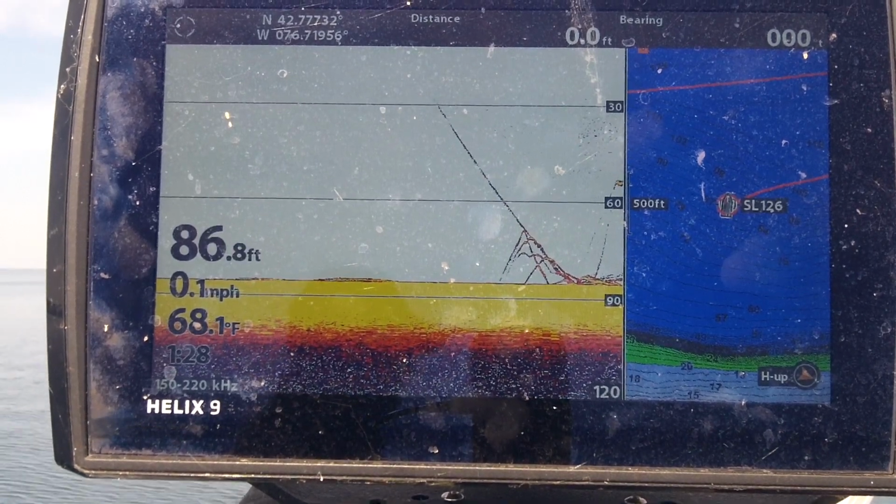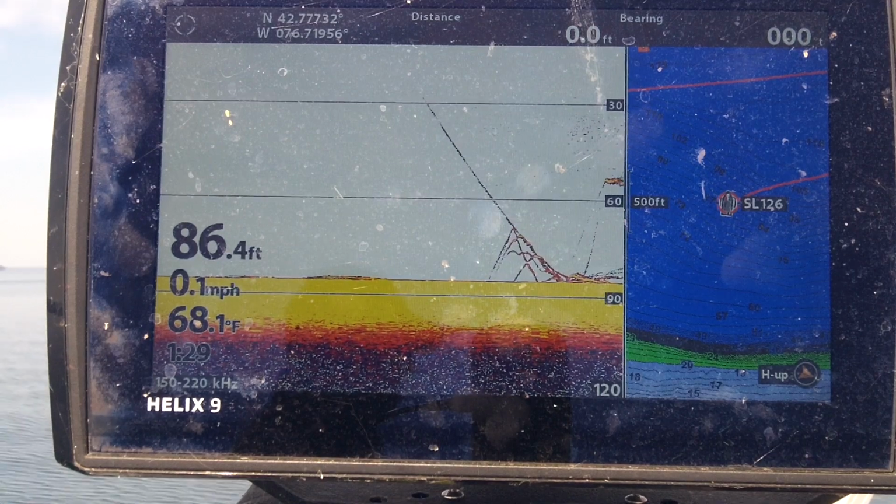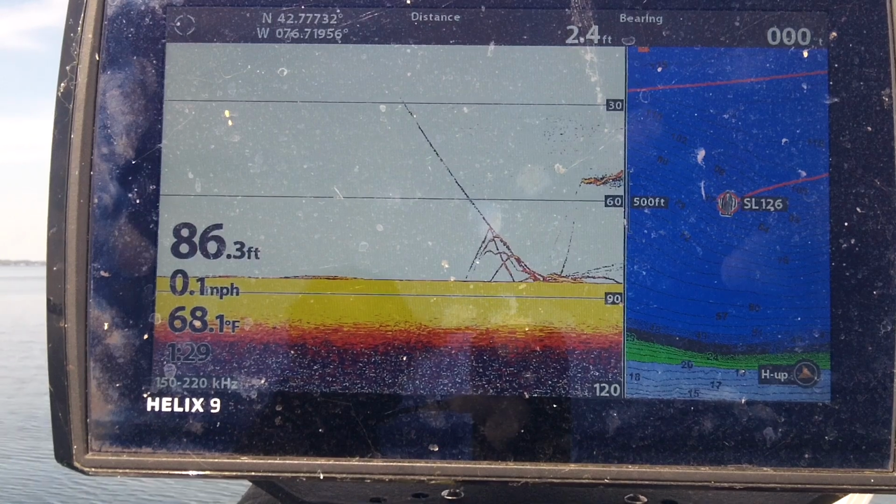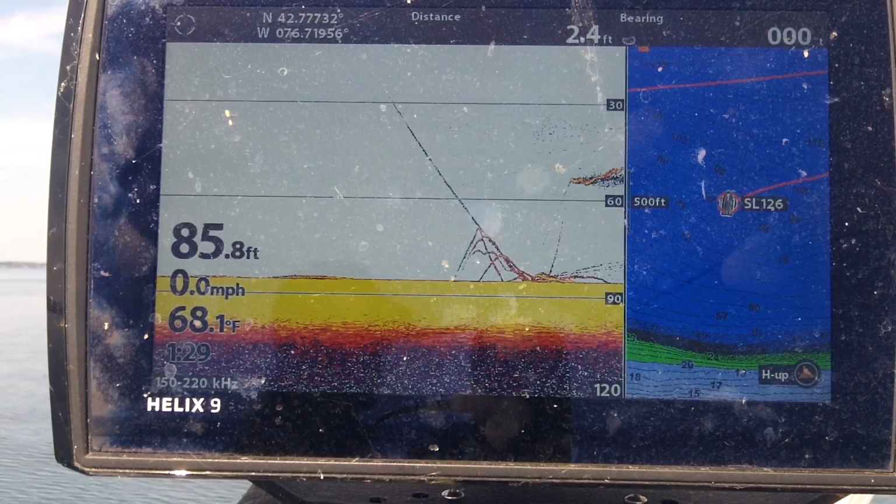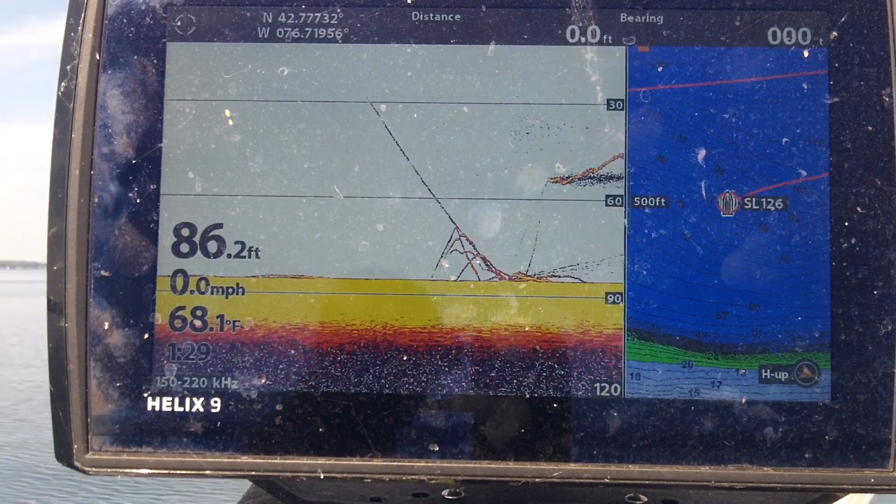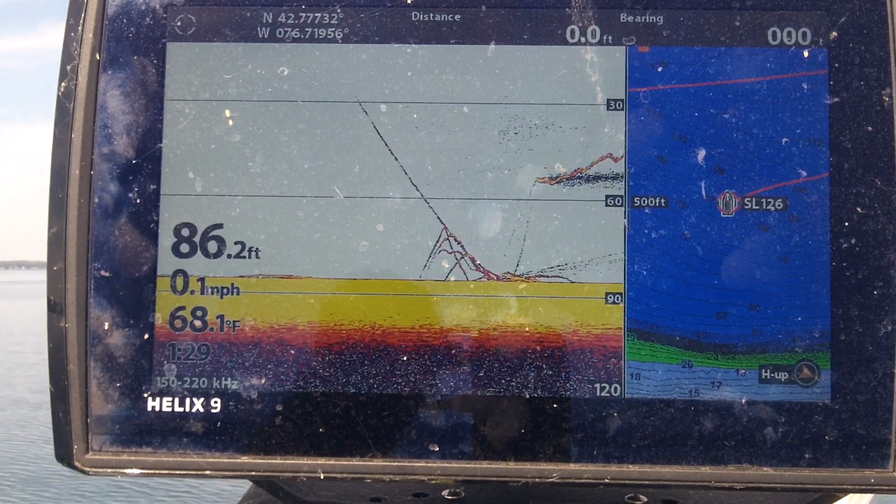So I was just about to say I had a couple of fish down there that saw that. When it got down to the bottom, I could see them come up and take a look at it, and one of them apparently decided he's going to hit it. So hopefully my glasses camera won't die before I get him up.